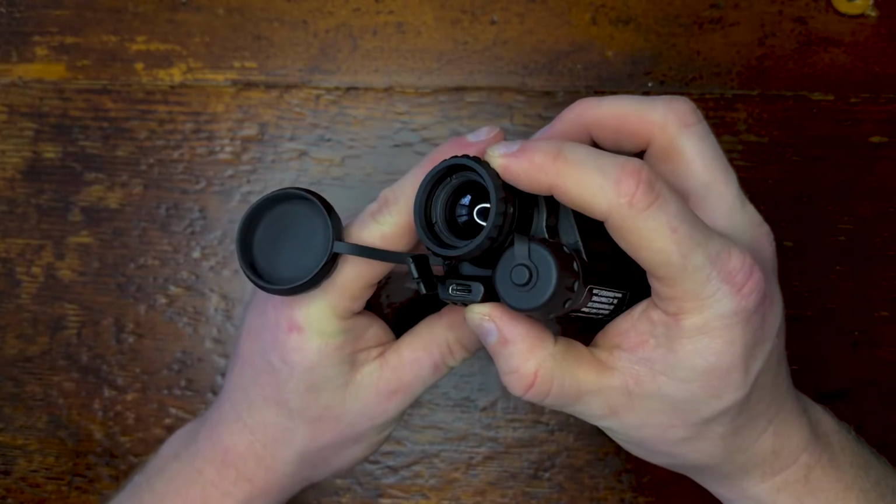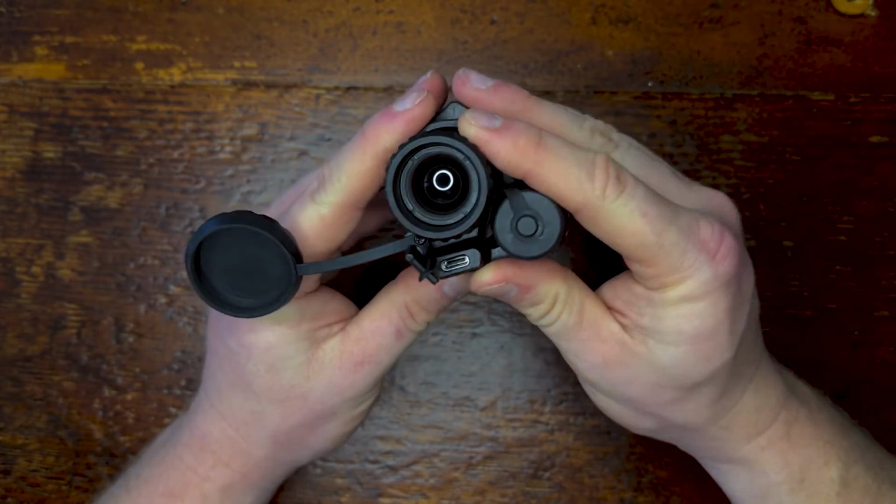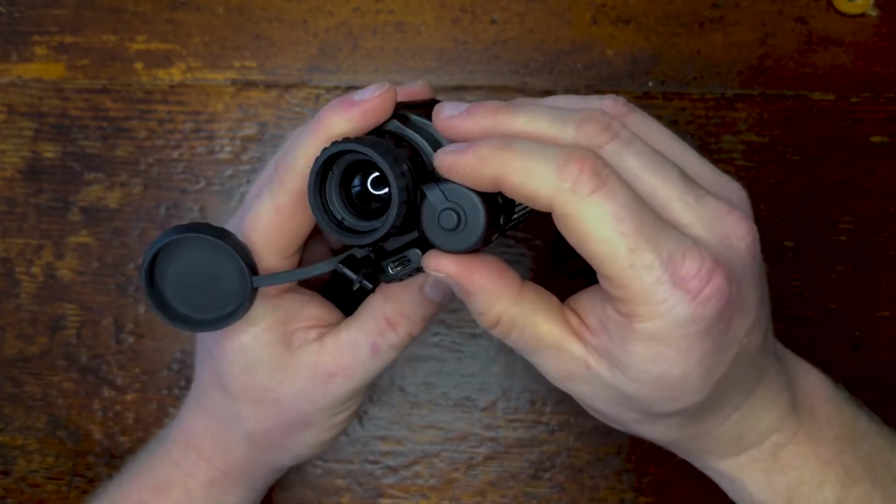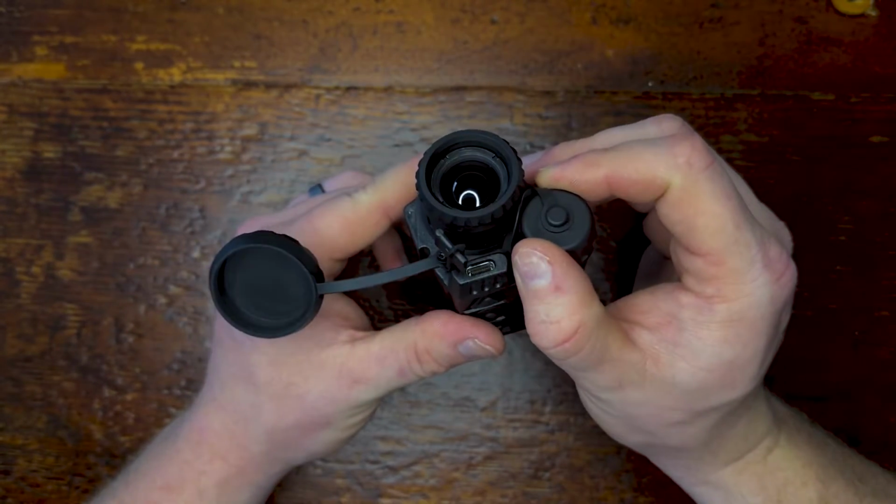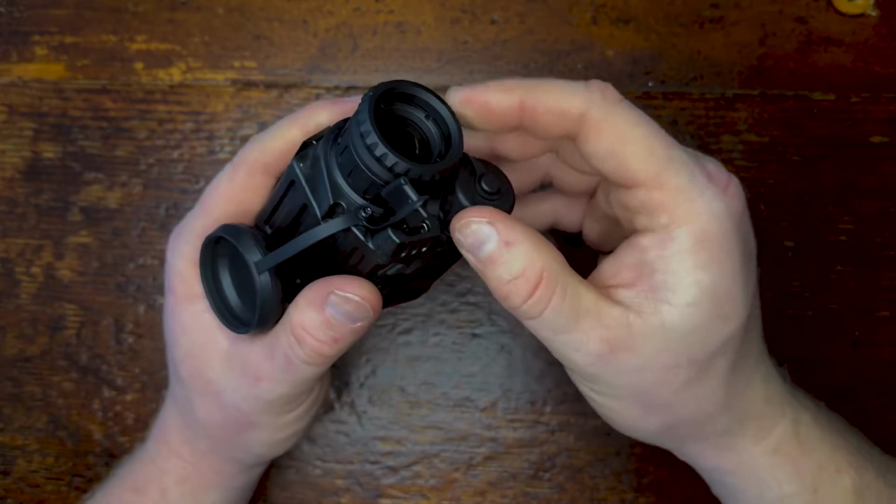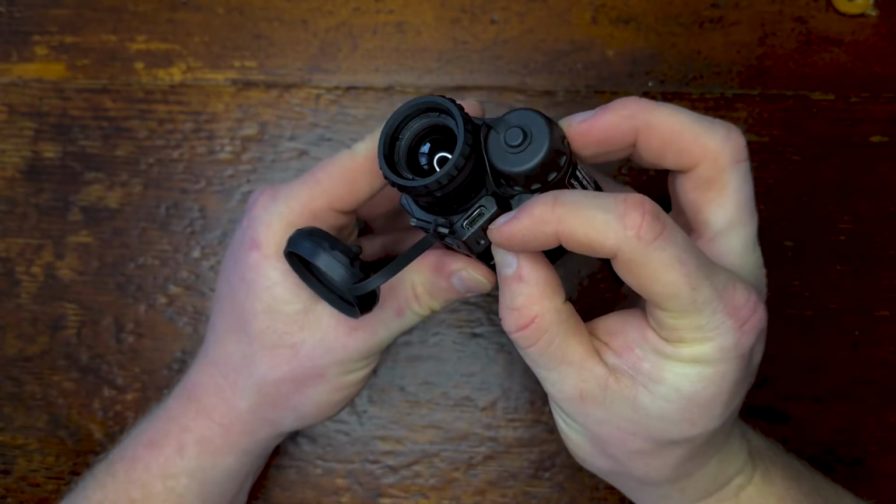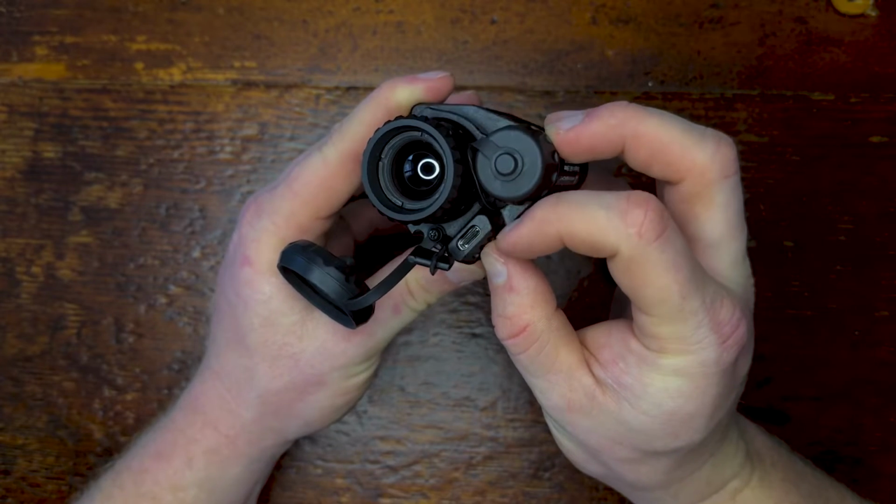Here you can see the front lens of it. A pretty generous size lens for a thermal monocular, especially a 640 core. However, not as big as some, and that's going to lead to some drawbacks that we'll talk about in just a minute. Also up front, you can see it's got a USB-C charging port.